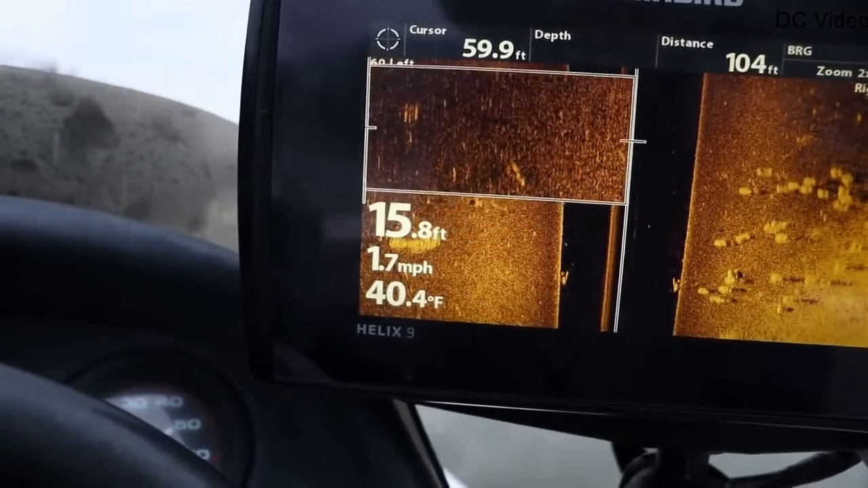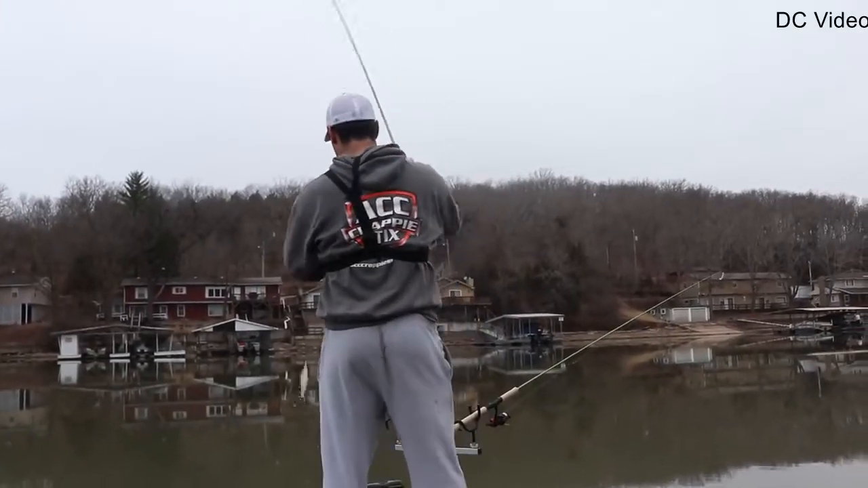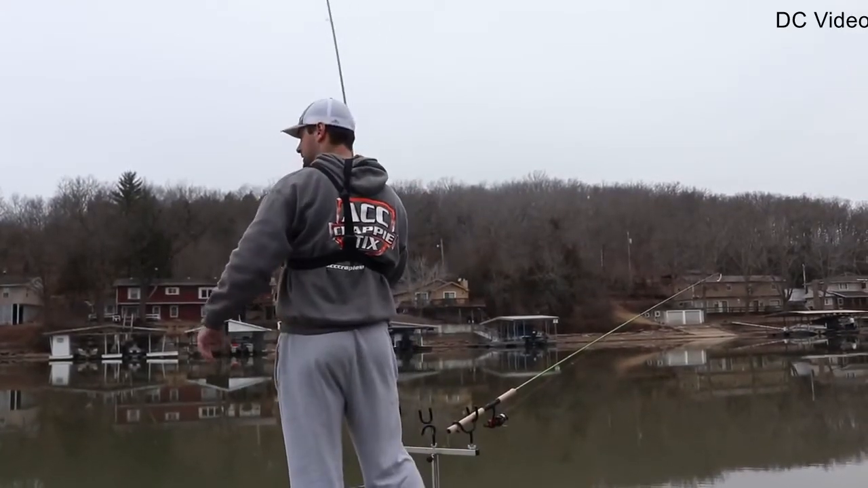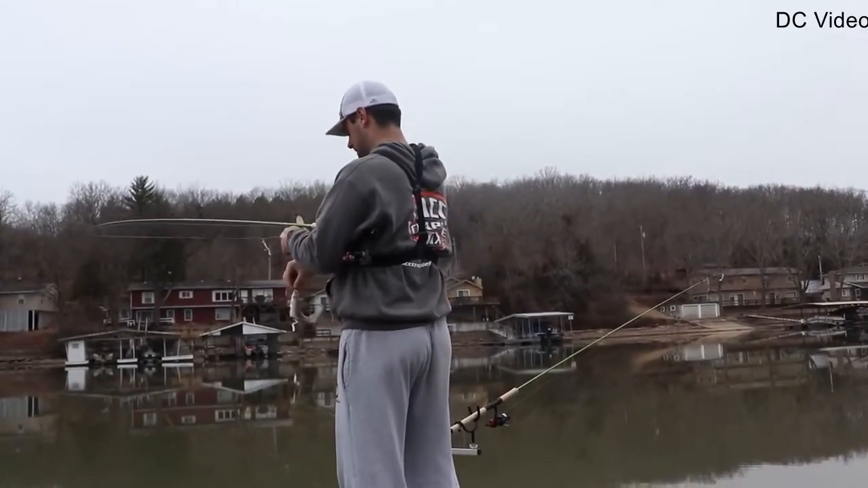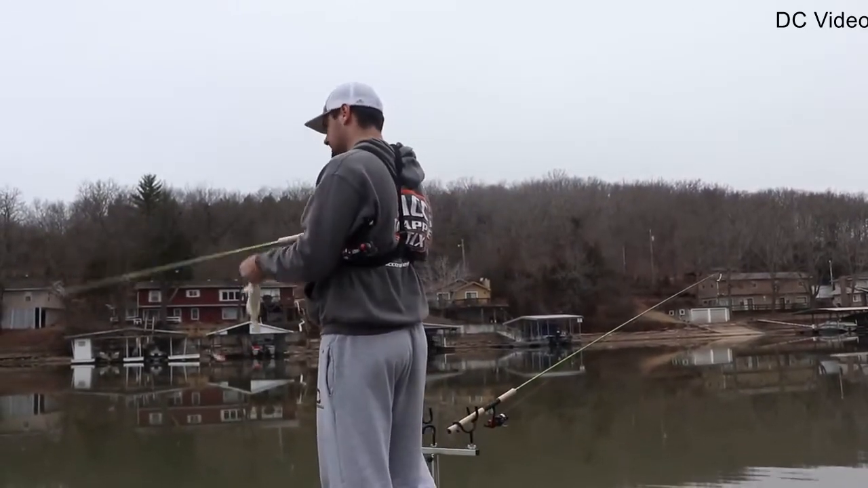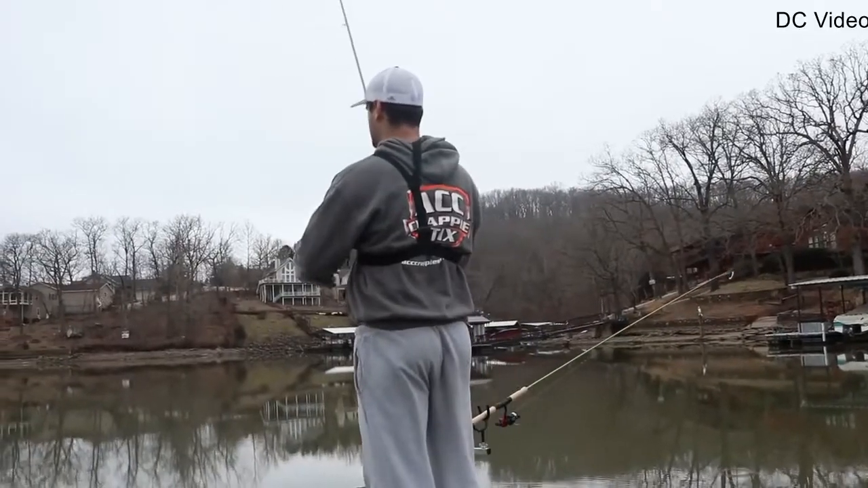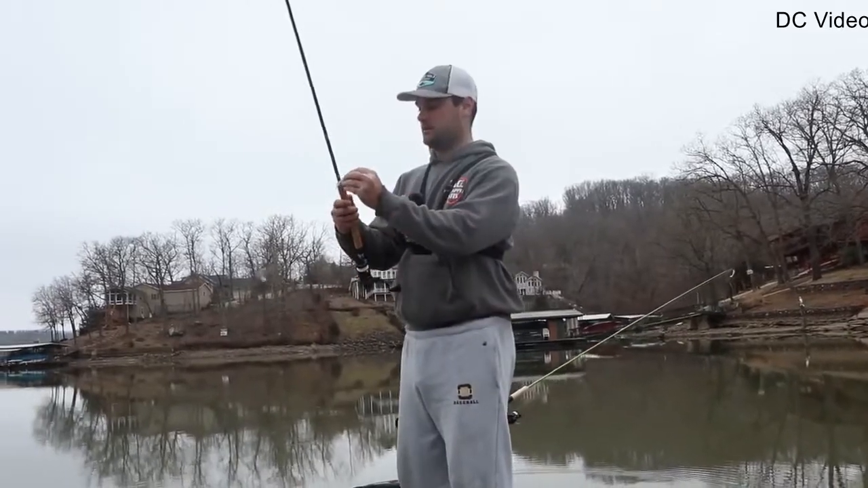So we're going to start right here. There it is. Oh no, that's not the fish I want. There's two of them. I think the small one got it. That's a dink. Enough wasting my time in this. Let's head out, find a different spot.